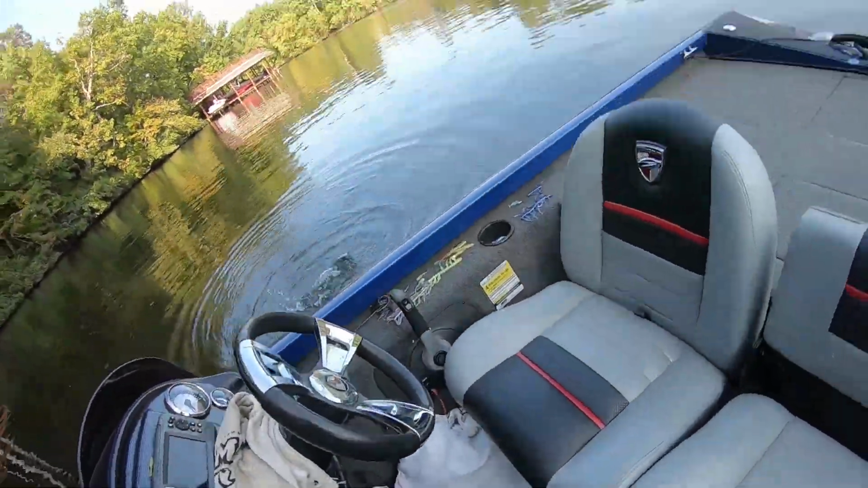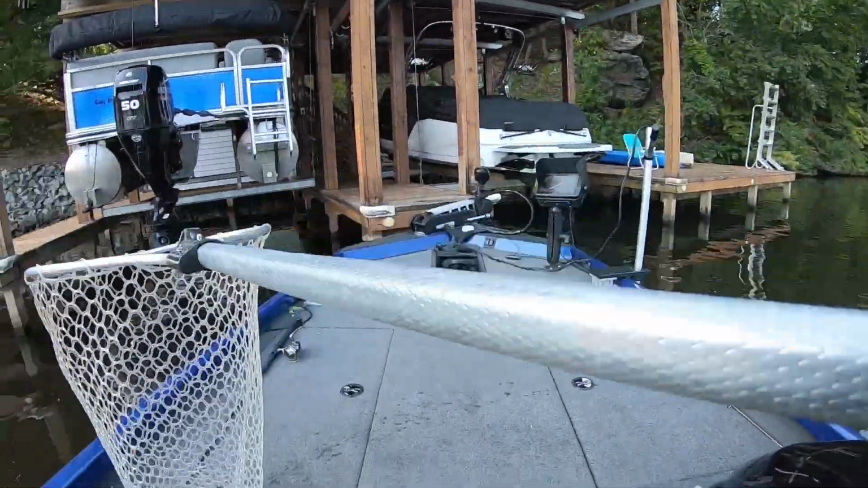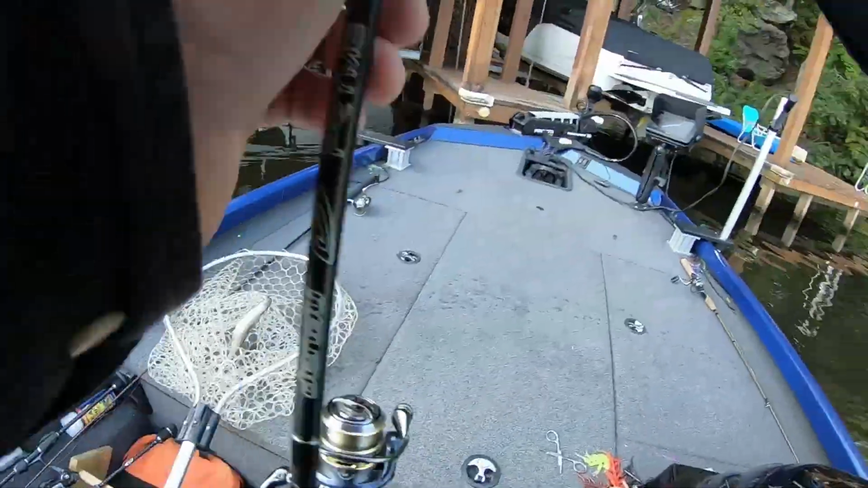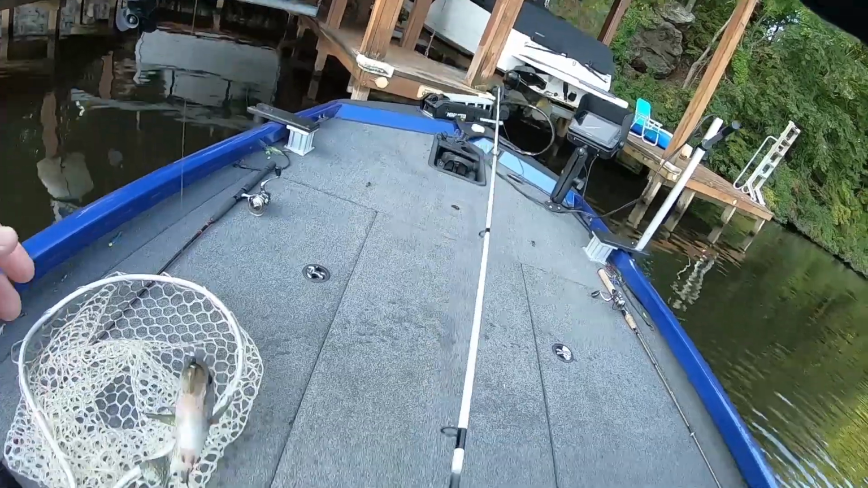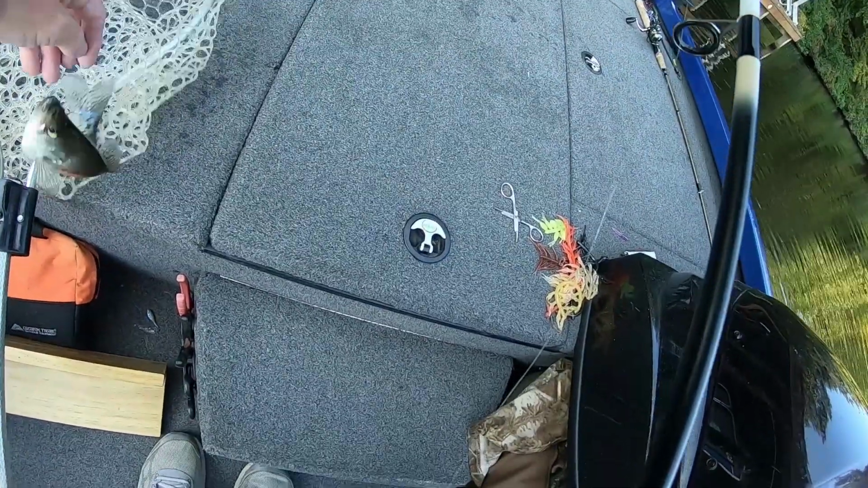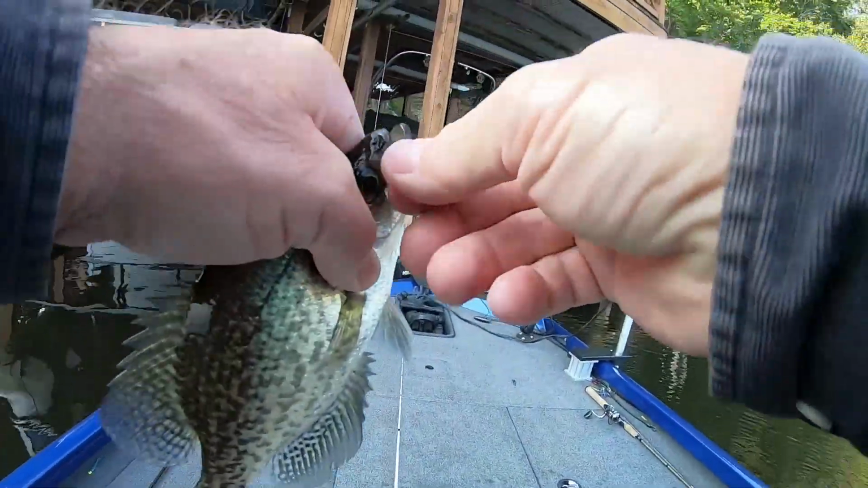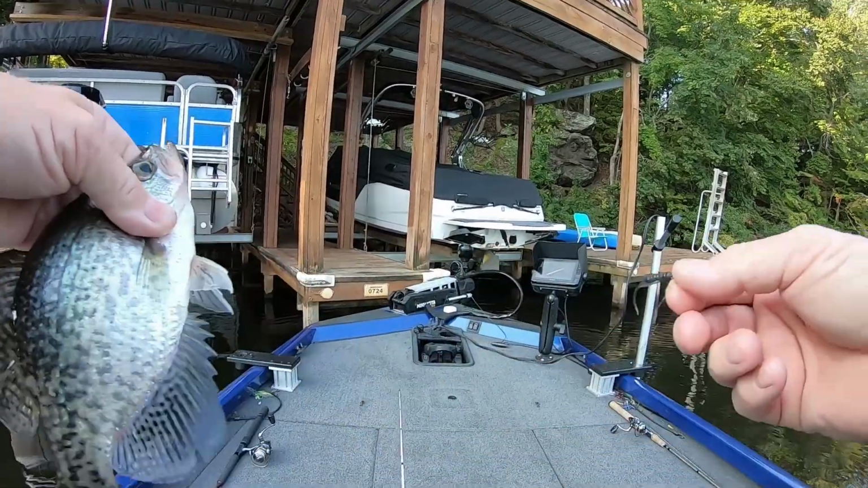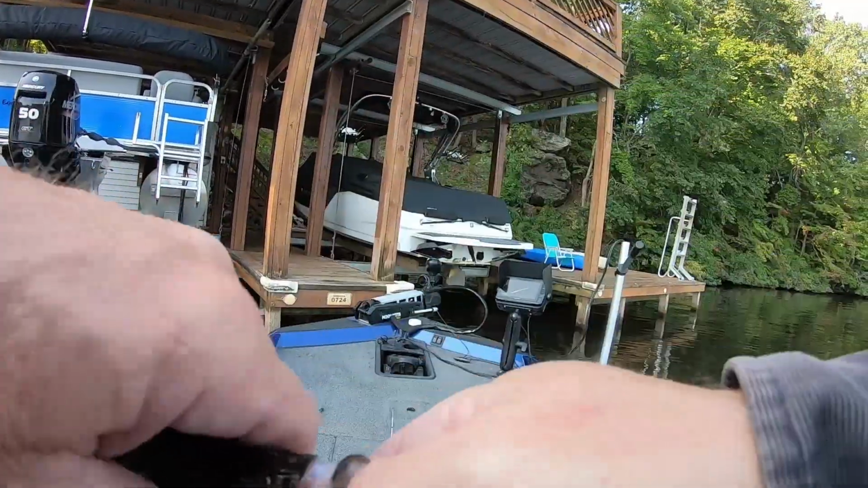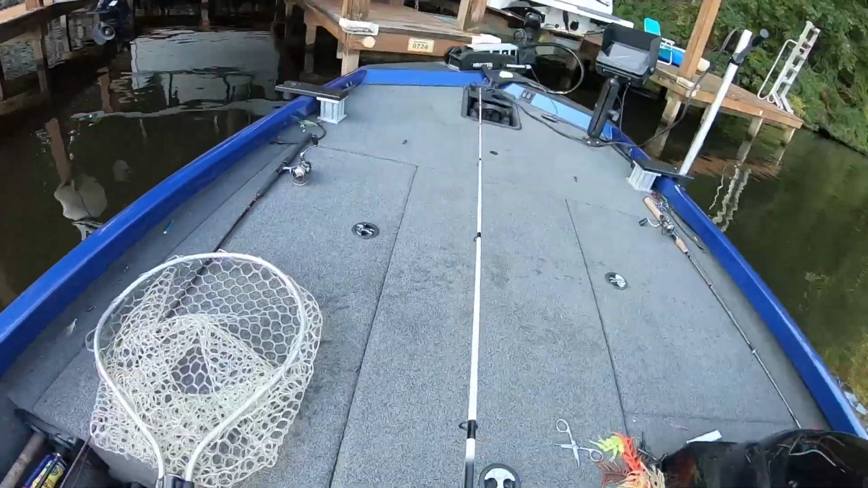These crappie have really fooled me the last couple of weeks. I don't know if y'all could hear my line singing. He was everywhere. He'd run around in circles, and he was everywhere. All right. There you go. That's still on the black, guys. I'm still playing with the black. That's a nice fish. He ain't bad.